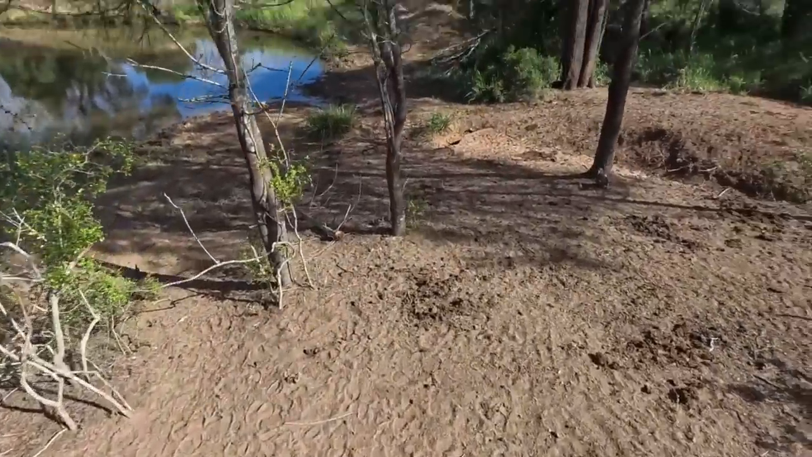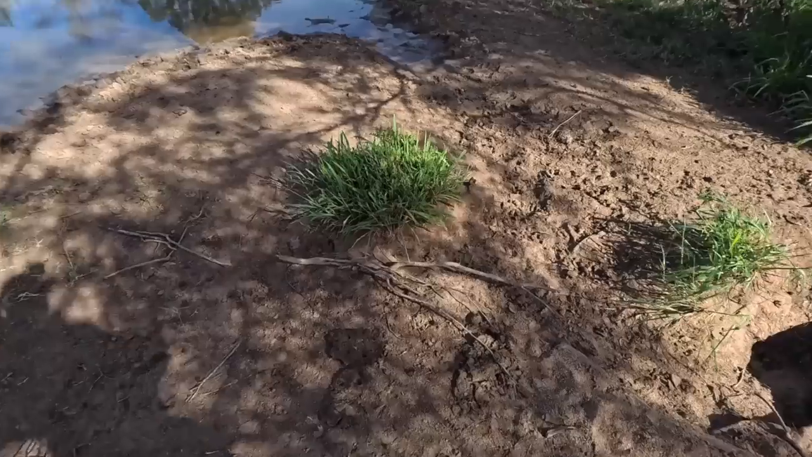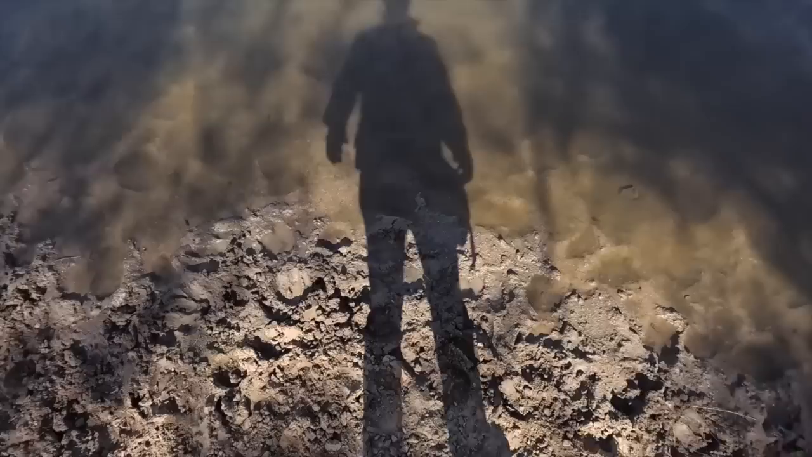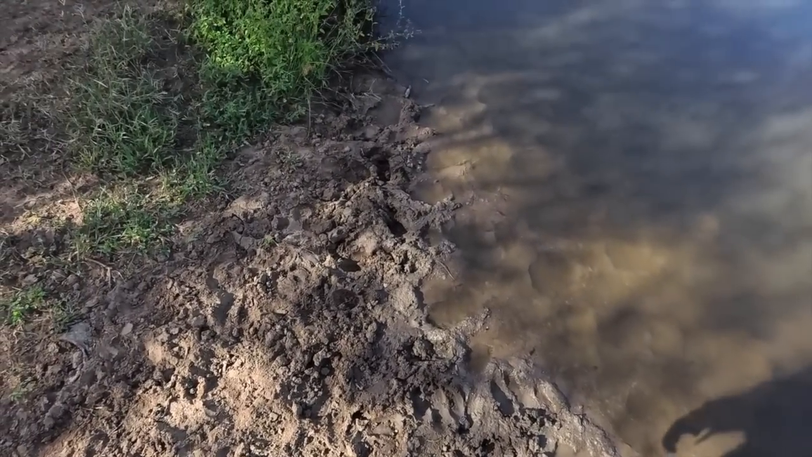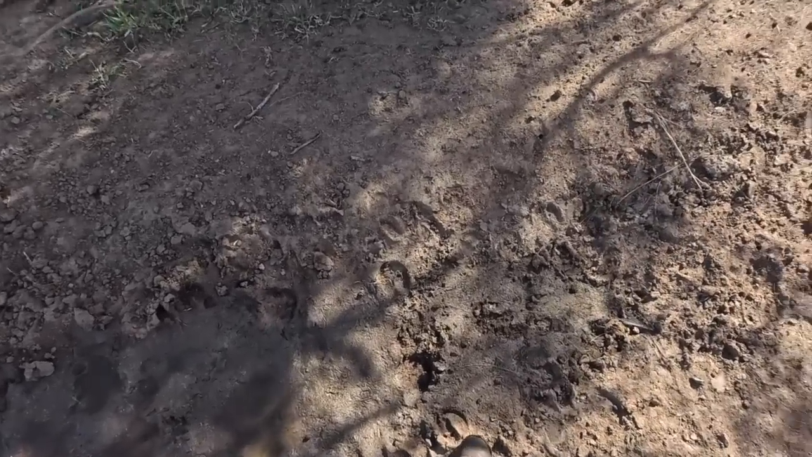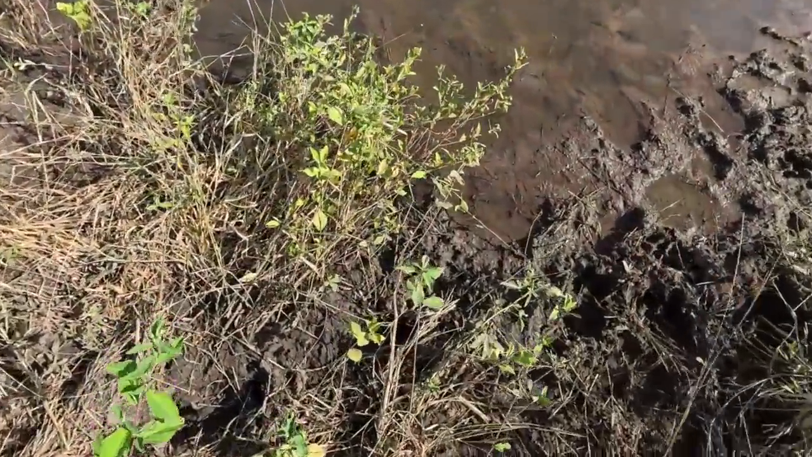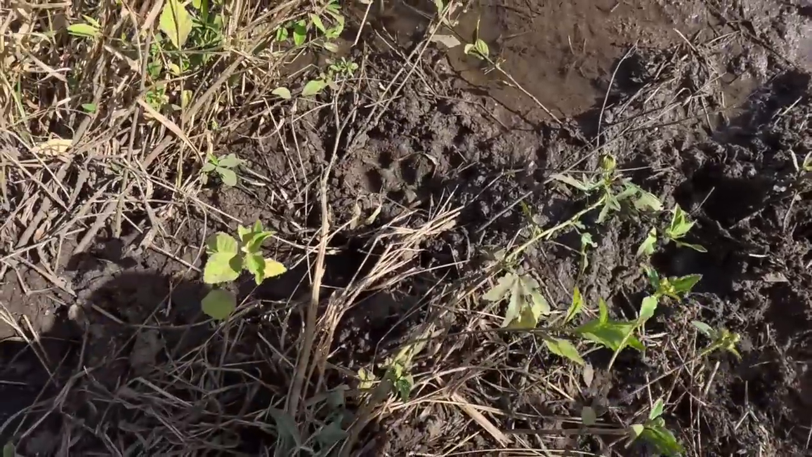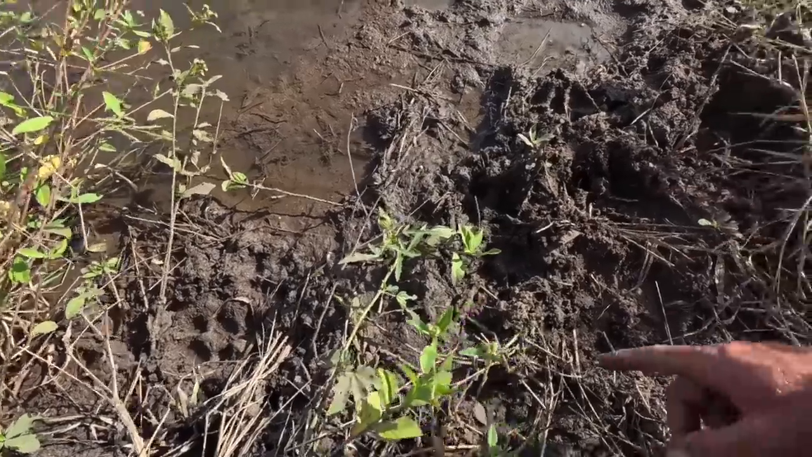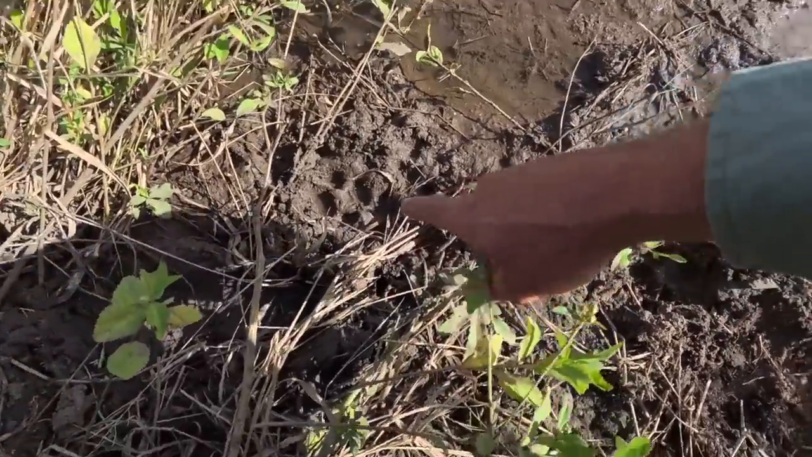I'll just go for a bit of a wander around the dam here and see whether there's any marks from any dogs around the water. So they're coming in for a drink. There should be a footprint or two in the mud, you'd think. There it is. This is from either this morning or last night. There's dog tracks here.